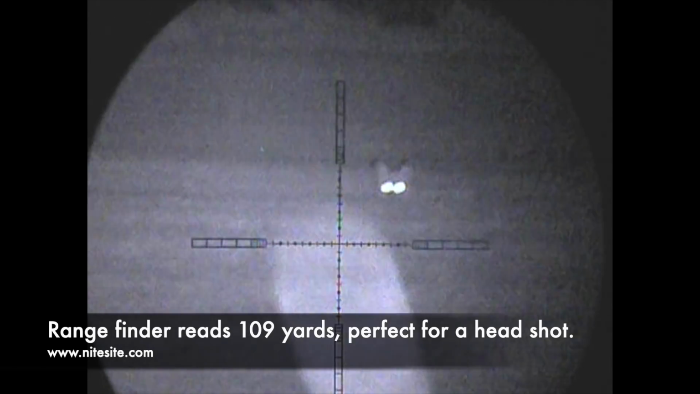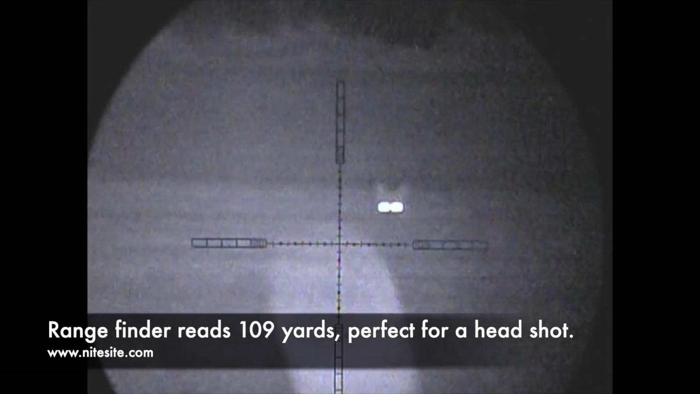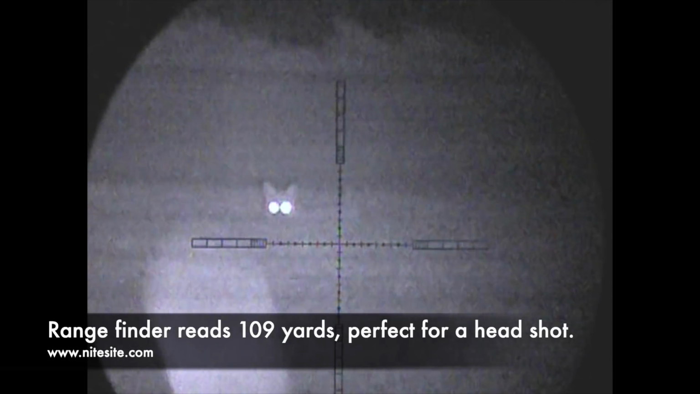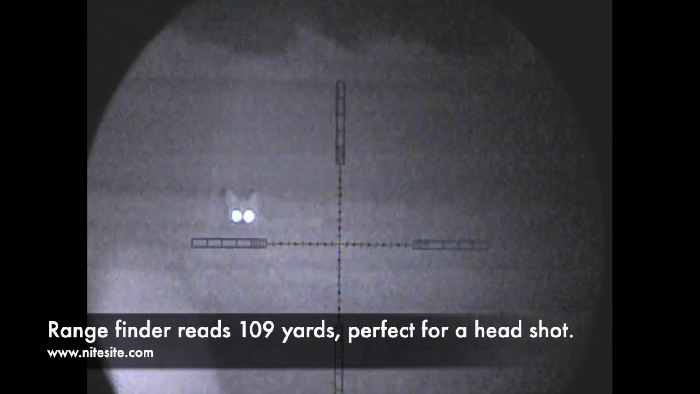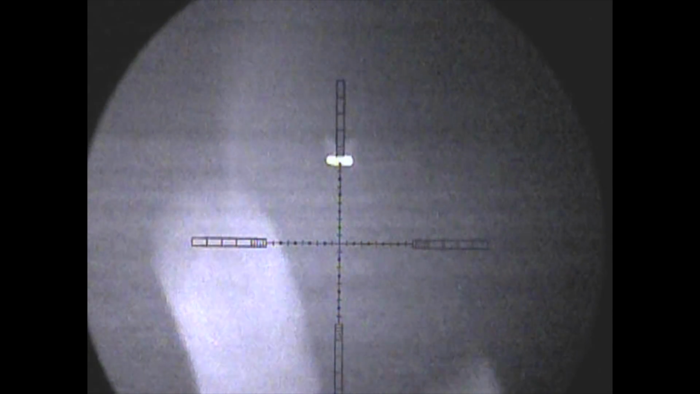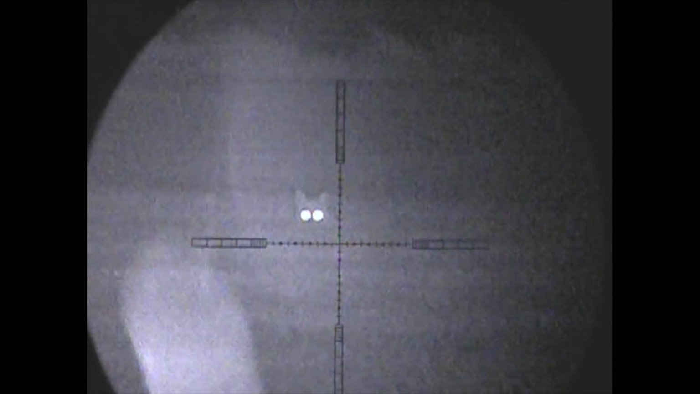Out with the gamekeeper now, and this time I'd actually attached the new rangefinder from Nitesite and ranged this one at exactly 109 yards, so I was fairly confident with the range confirmed. I could take a decent headshot with this one. It was only the head really visible anyway.